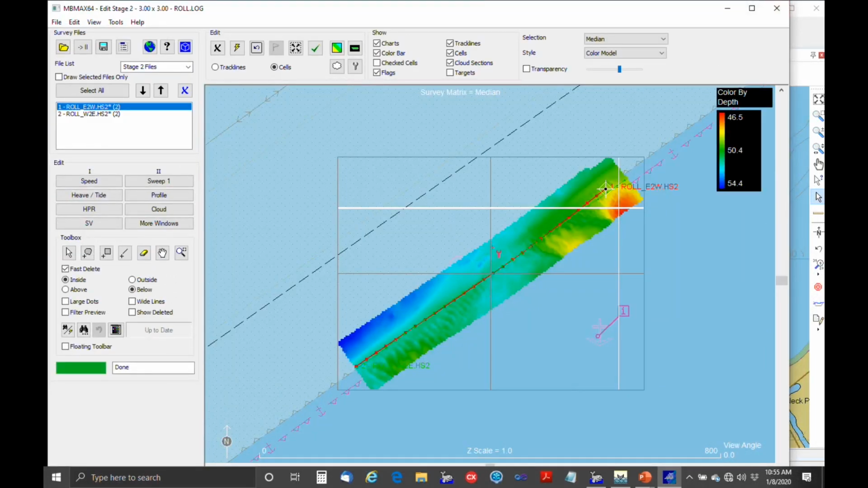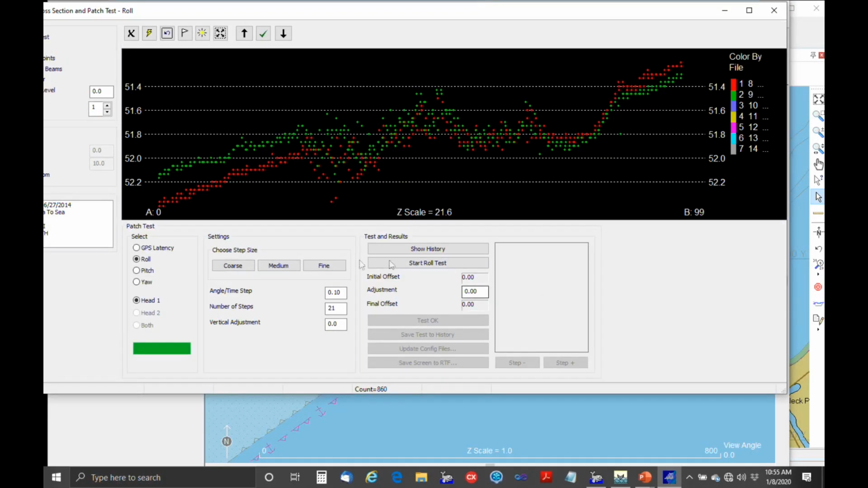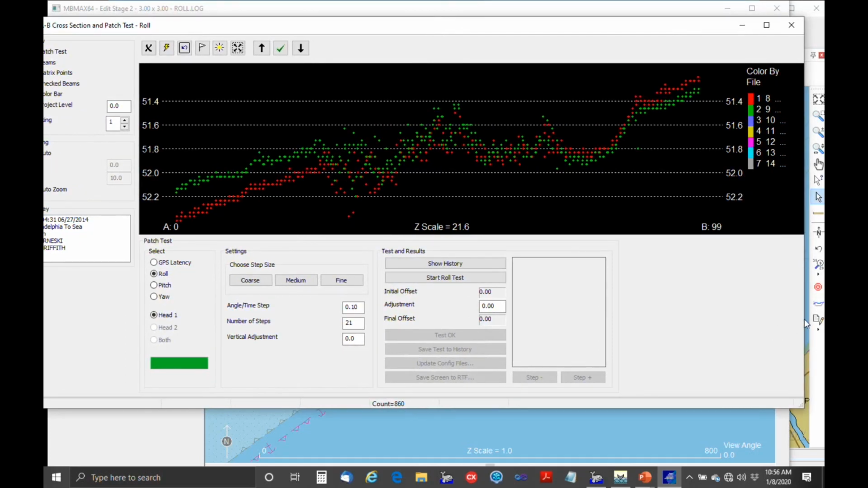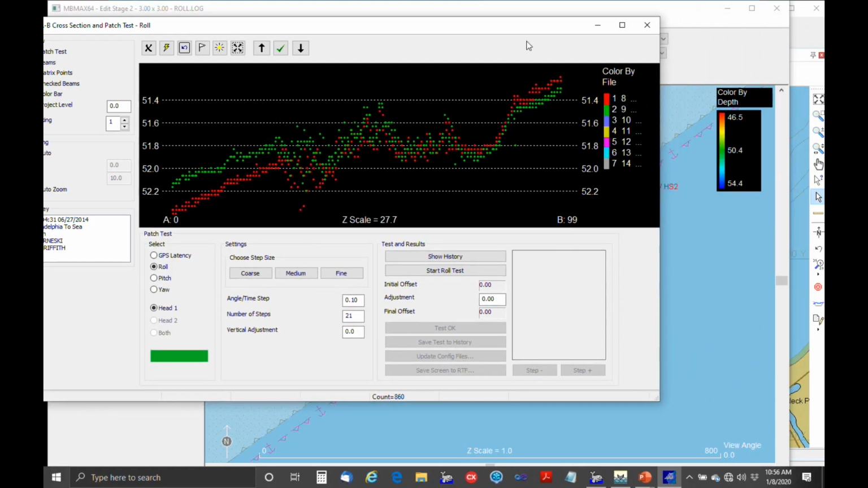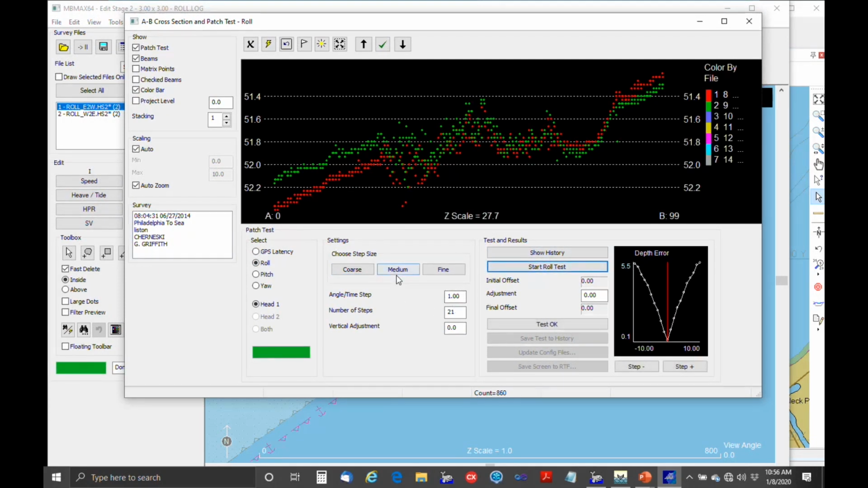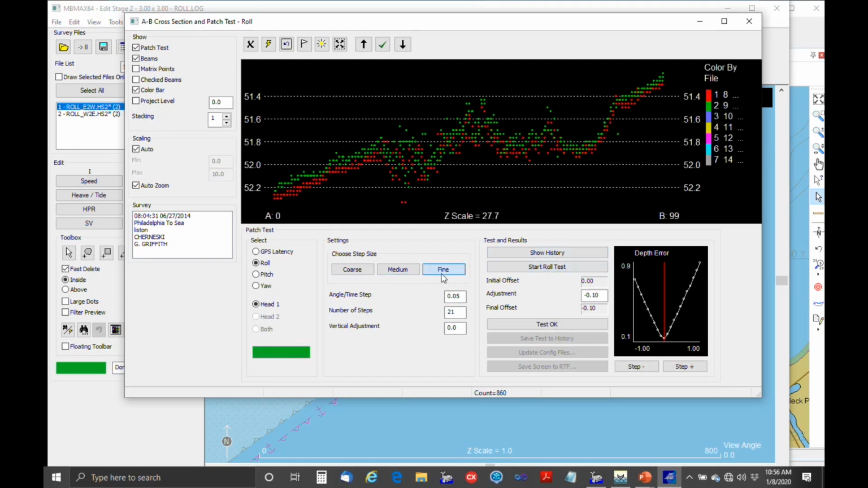Alternatively, you can pick your own. You can pick what looks like the flattest spot in here, which is probably what I'd do, like right there, because we want a flat area for the roll test. And then we get this result. Okay, so roll test selected, course steps, start, and then medium steps, fine steps.